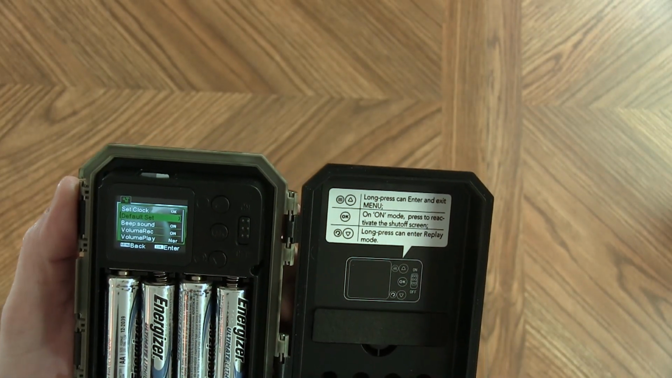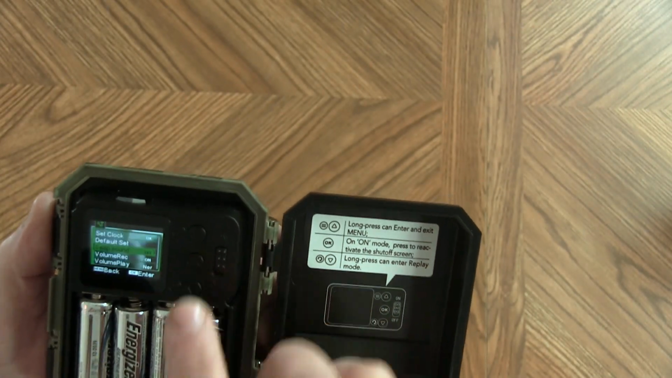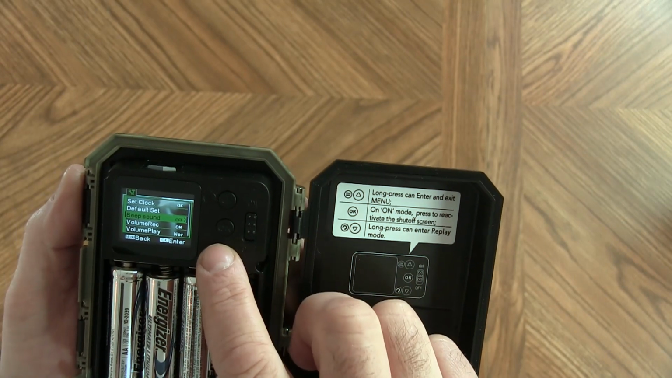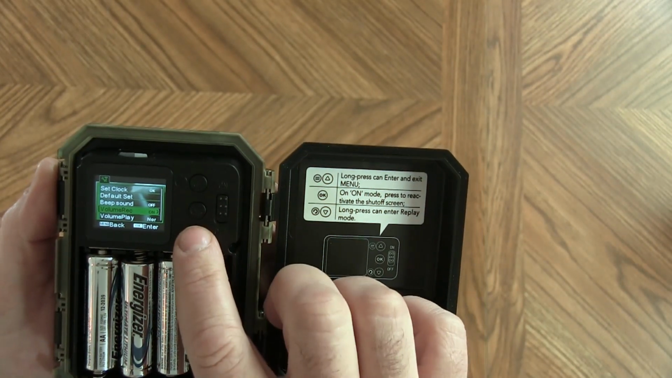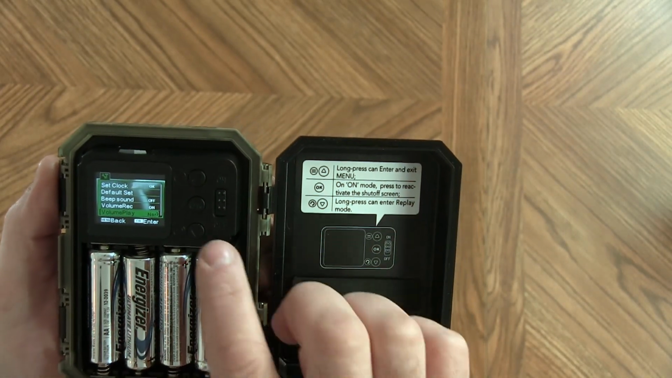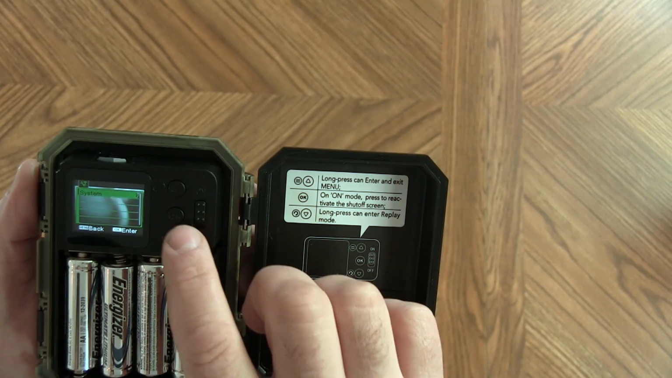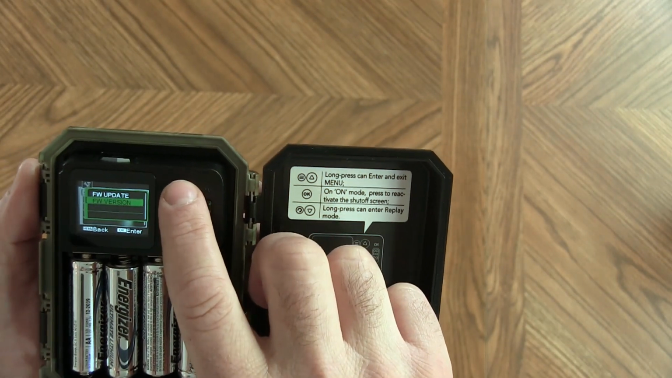You can go back to your default settings. Here's the beep sound, which I like to turn off because it's rather annoying. Your volume record, whether you want your videos to include volume or not. Here's your volume play. That's if you play back on the camera, how loud that will be. And then the system, there's the version that's available in the system.